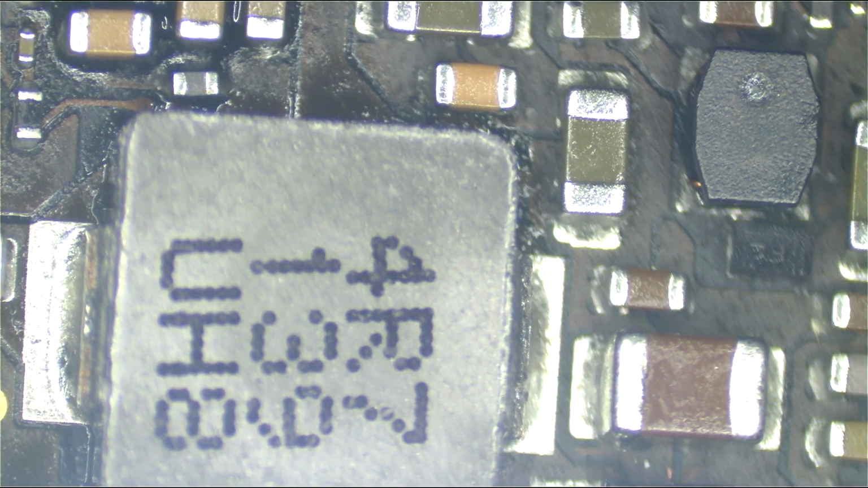We put in a new diode on this board, because when it came to us there was no diode on this board whatsoever. The student just put on a new diode, and we're going to see if that was the problem. But I want to call your attention to this component. What is this component here? The backlight filter, yeah.